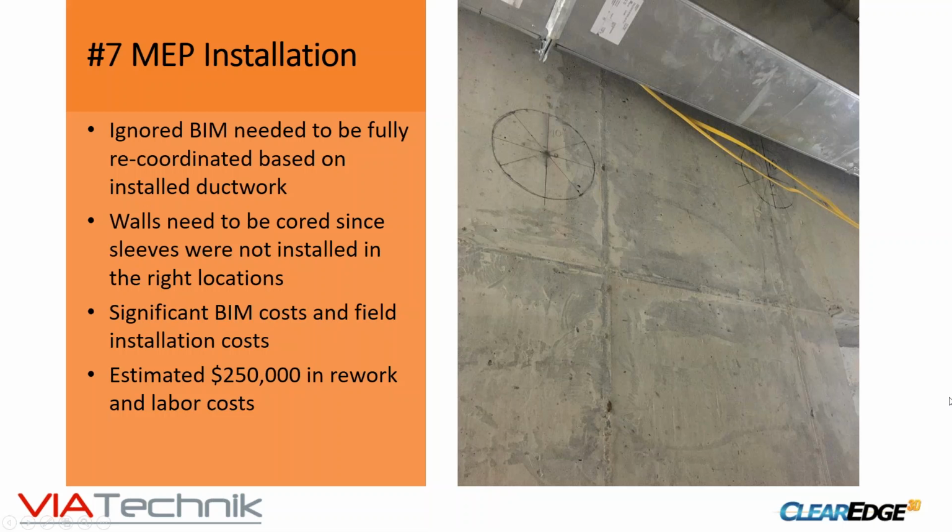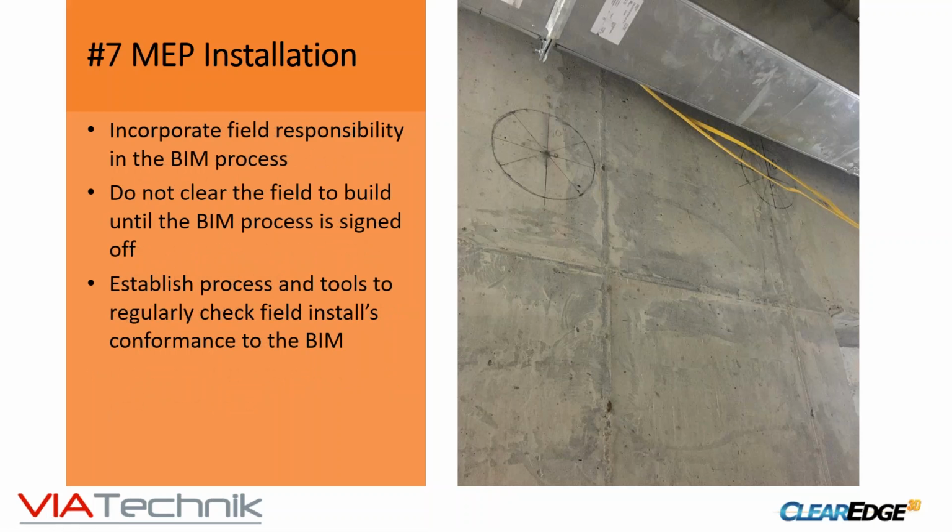I'm sure this is probably happening in other jobs too, but there's a lack of trust in BIM, but at the end of the day, virtual design construction works really well with complex projects, and there needs to be a better way to ensure people who are running these jobs just put their faith in the BIM process.